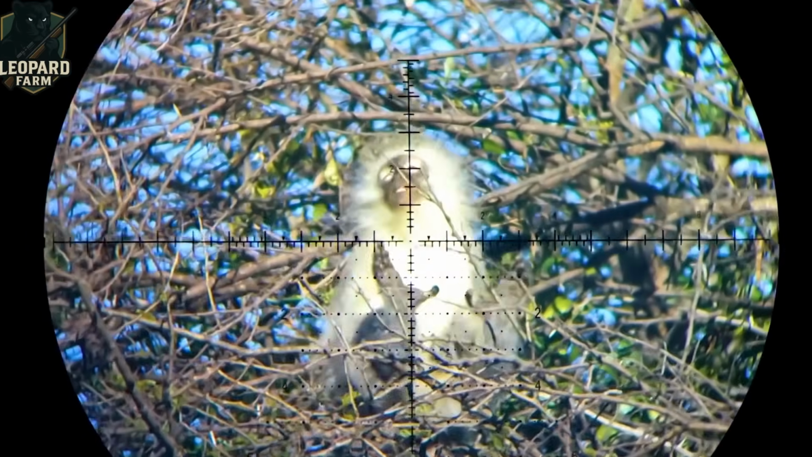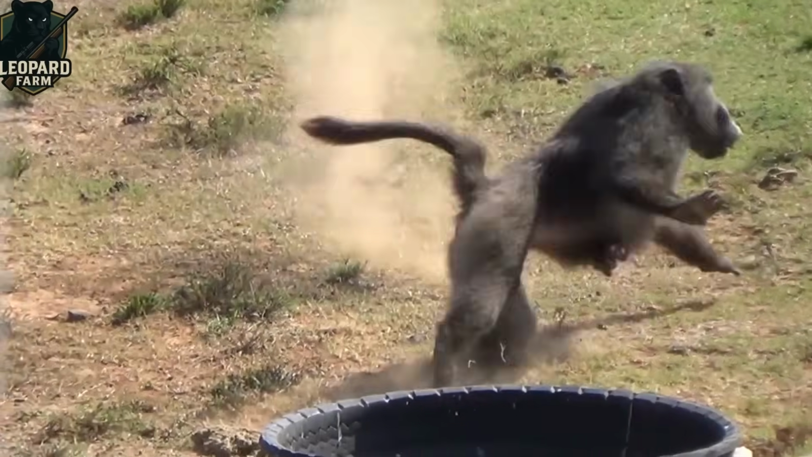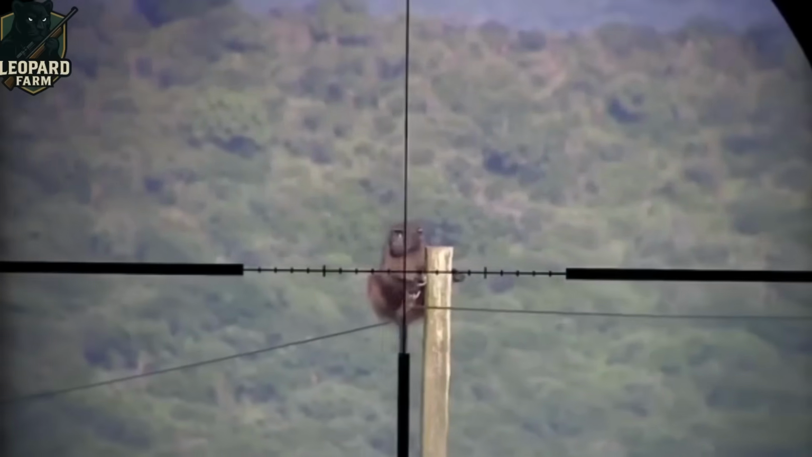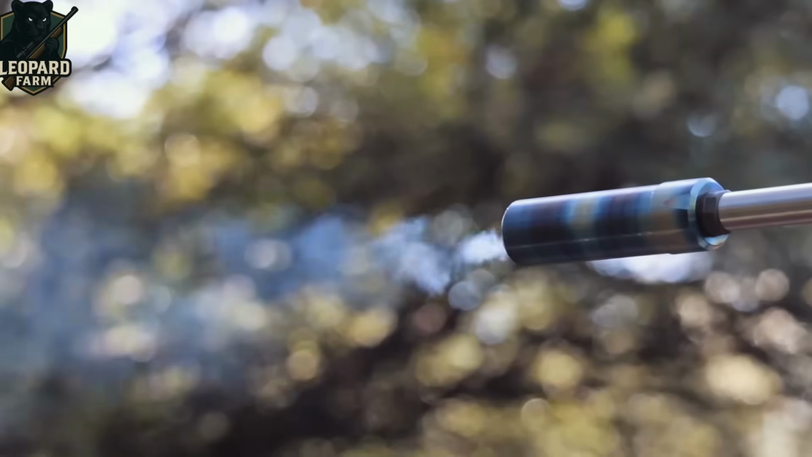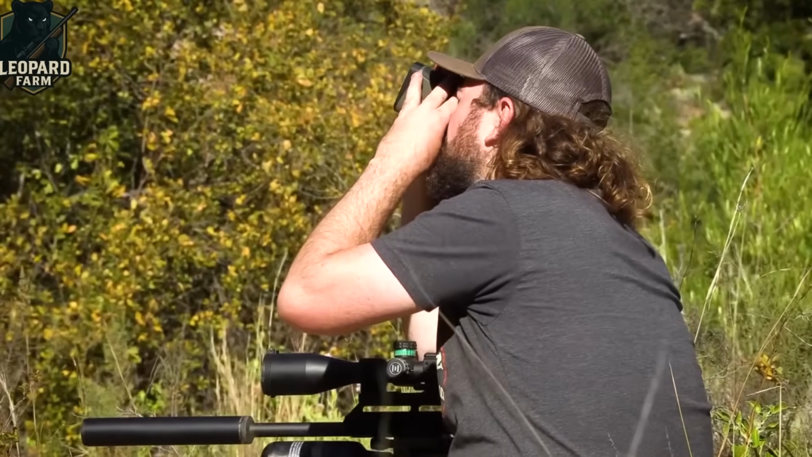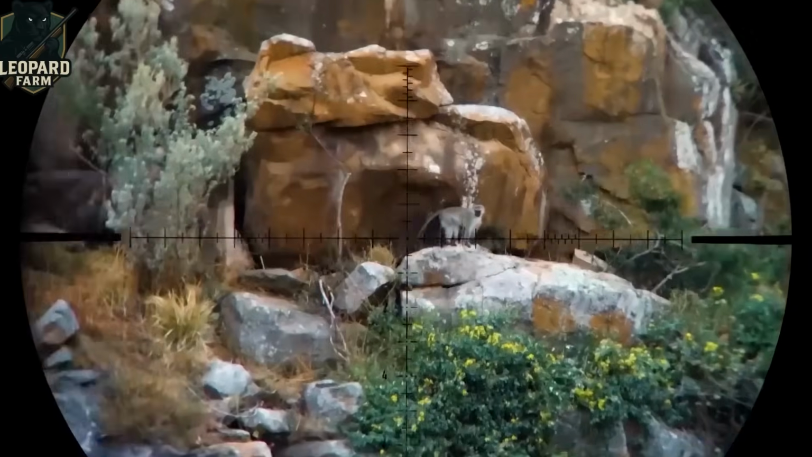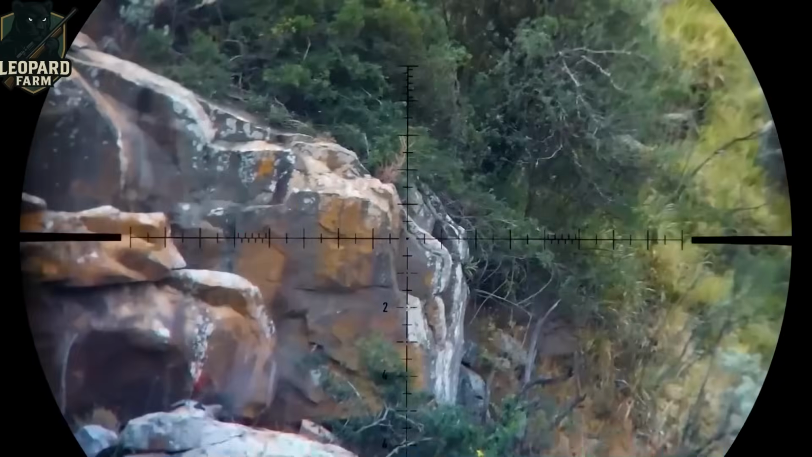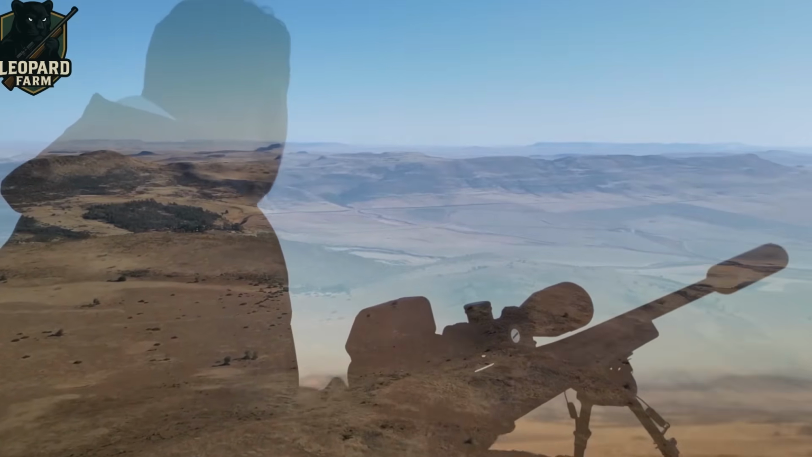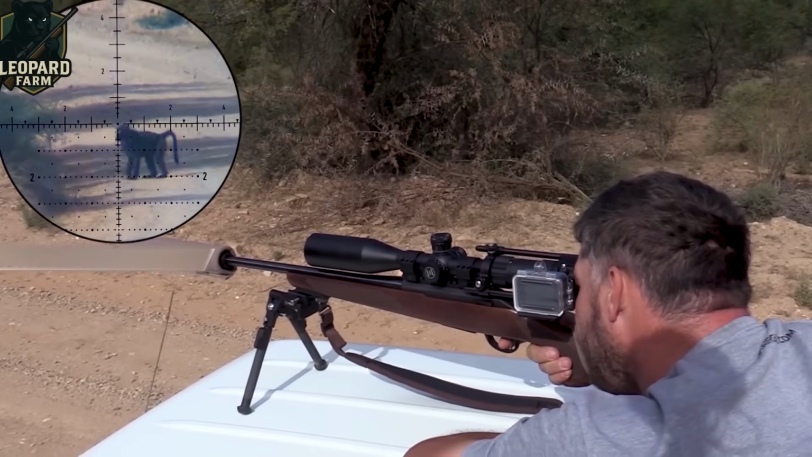The debate over baboon hunting in South Africa sparks fierce passion. Conservation groups, like Baboon Matters, warn that culling endangers baboon populations and throws ecosystems off balance. Strict laws, such as the National Environmental Management Act, require farmers to secure permits before hunting, with hefty fines for violations. For rural communities, it's a tough balancing act. Protecting crops from millions in damages while respecting conservation principles.